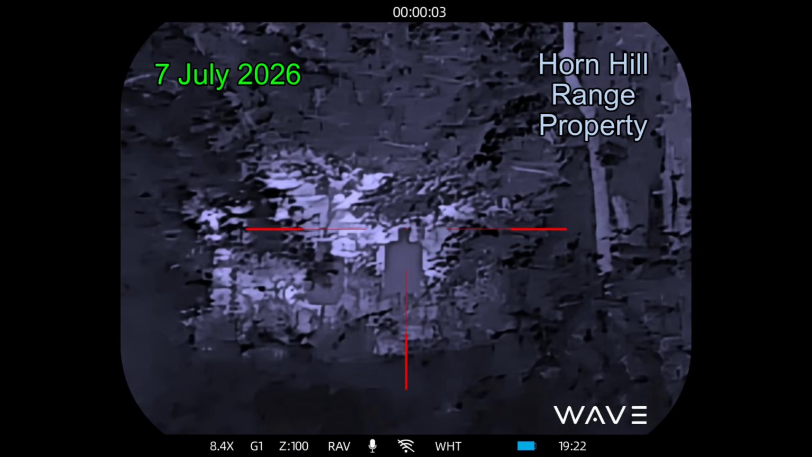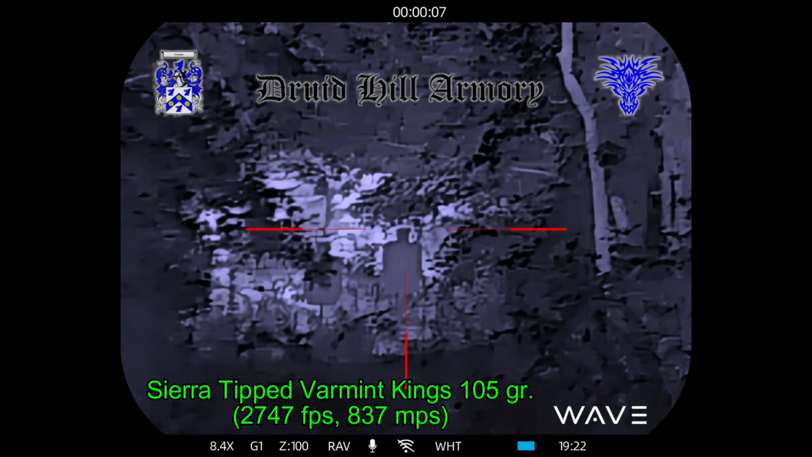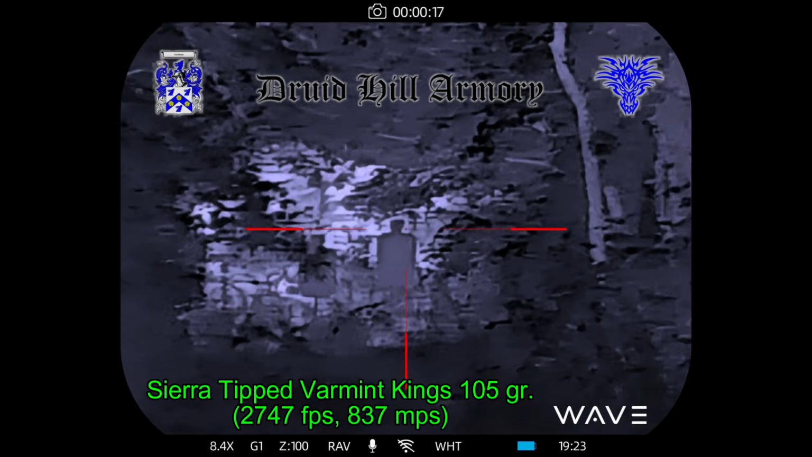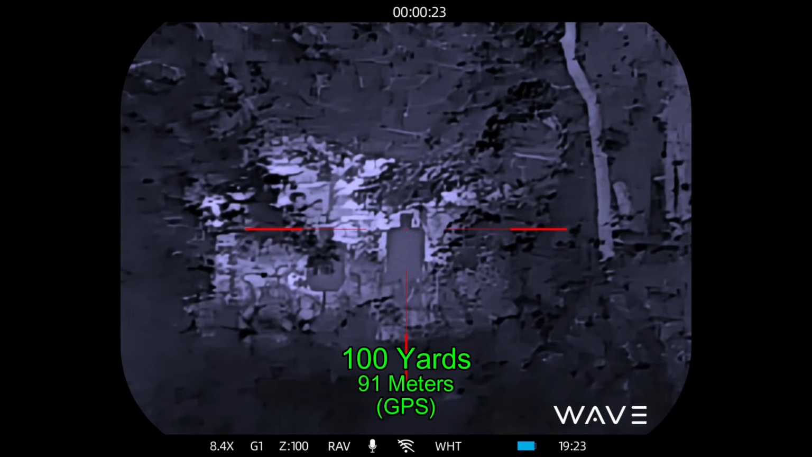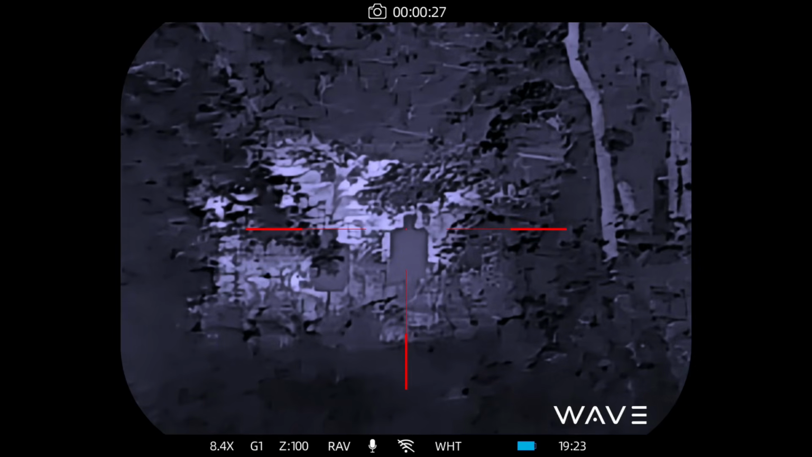Alright, we're at the range, zeroing in some 105 grain TVK ammunition loaded by Grendel Armory and the Starline brass that my buddy Denny provided the bullets for, and Grendel Armory loaded up for me. So I've already made one adjustment. We're going to try for the center of the neck shot, see how it is on elevation. Windage was good previously, but elevation was slightly off.